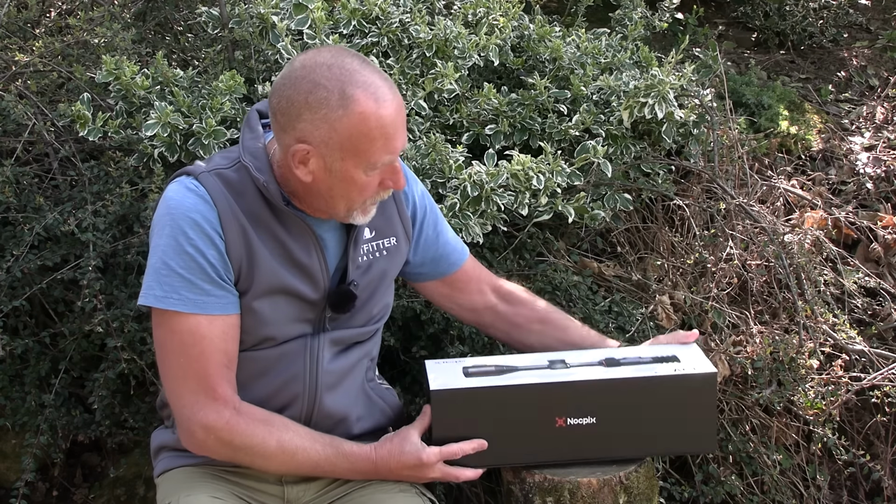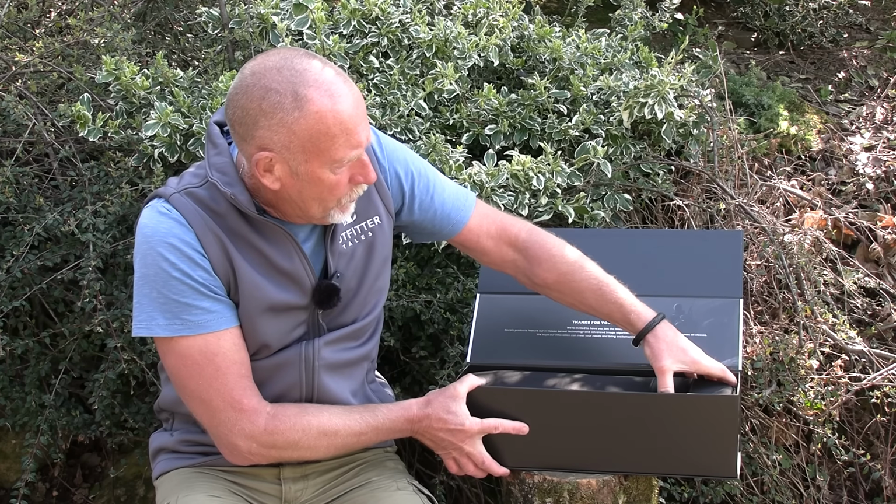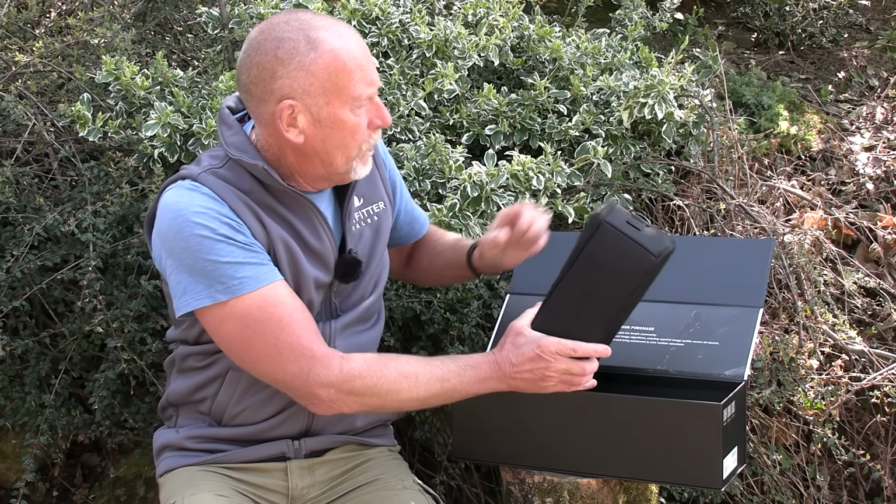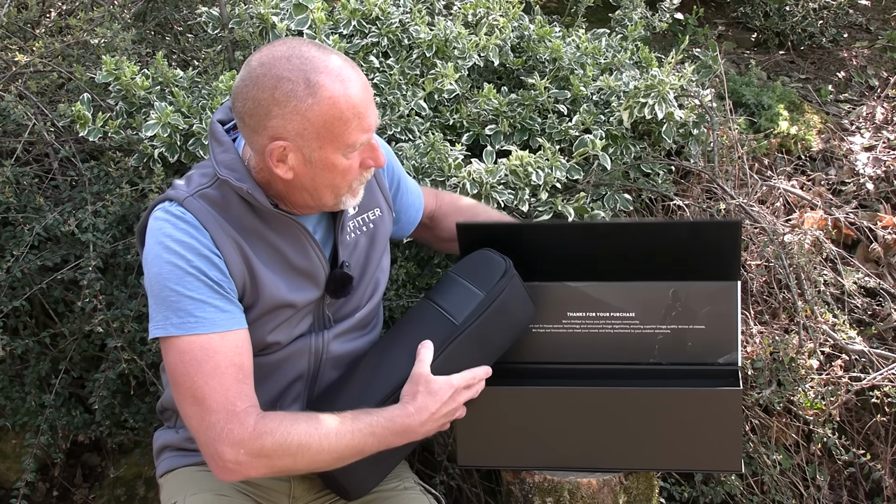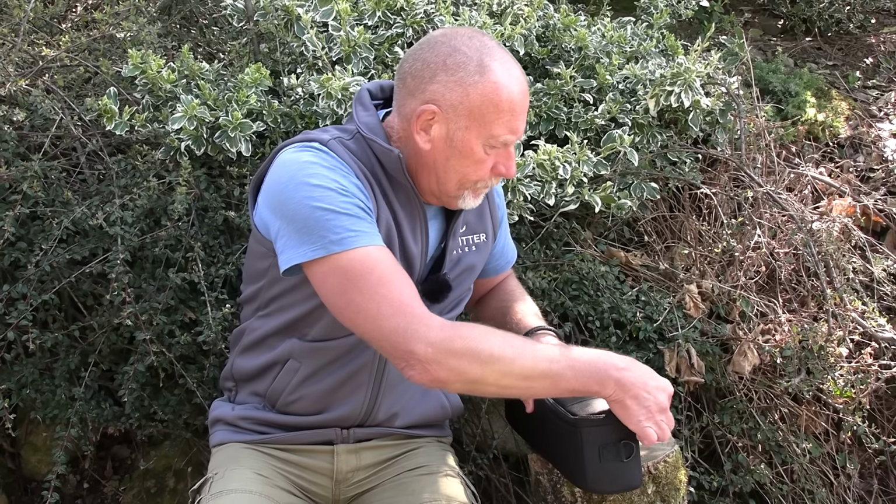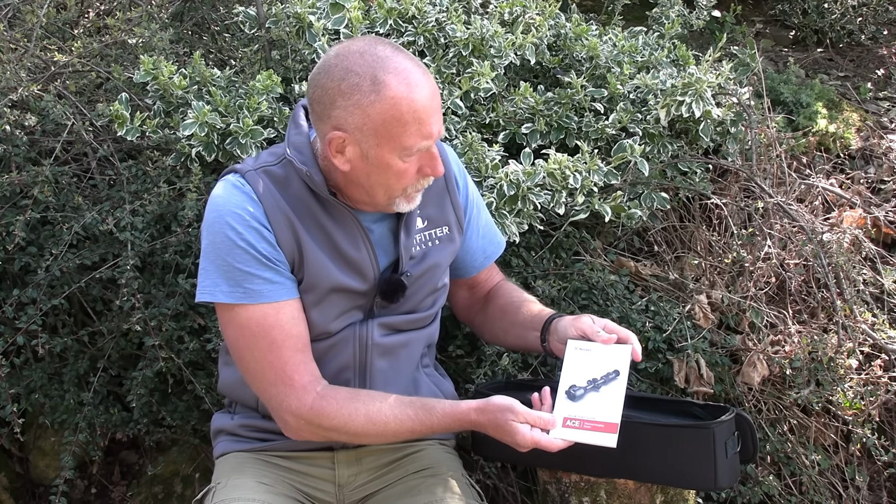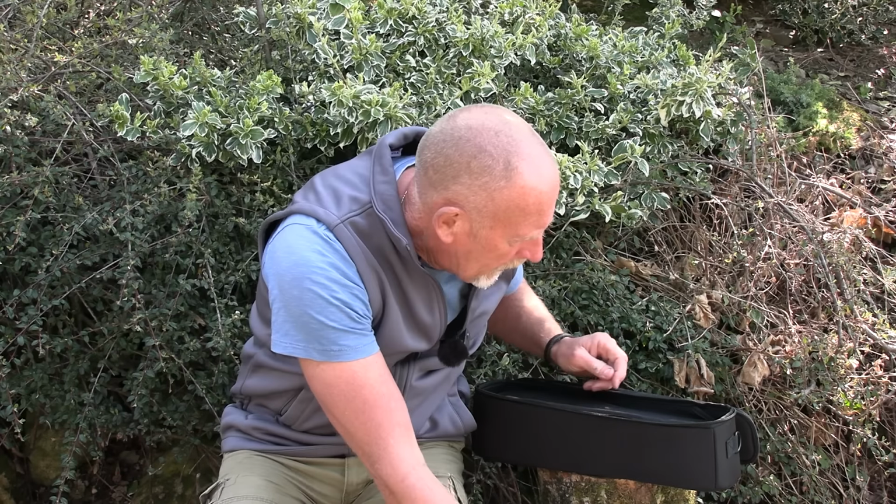Quite a bit of weight to that actually, and as always nicely boxed. I have not used thermal scopes before, so we're certainly going to see how this performs. It will be a genuine, honest field review. Spare battery in there for me, which I asked for. Again, always a manual. With Nocpix kit there's always a manual and quick start guide. I like that. I like to be able to look at something rather than just reading it online.